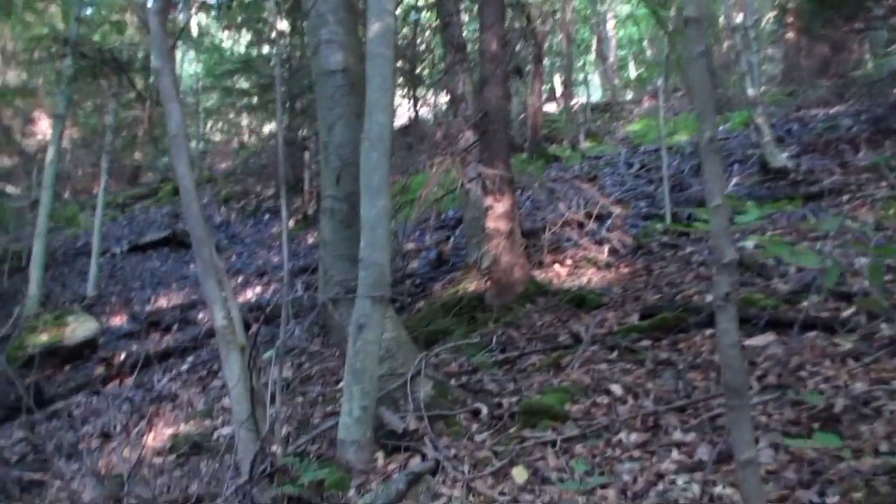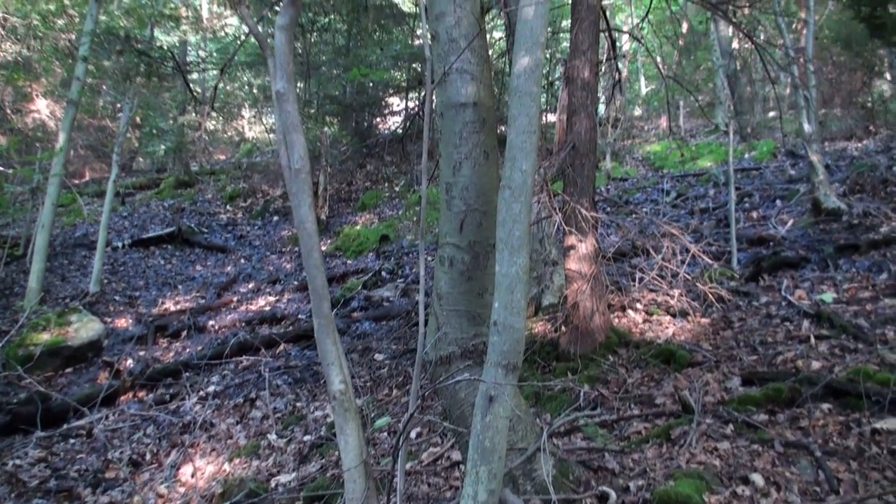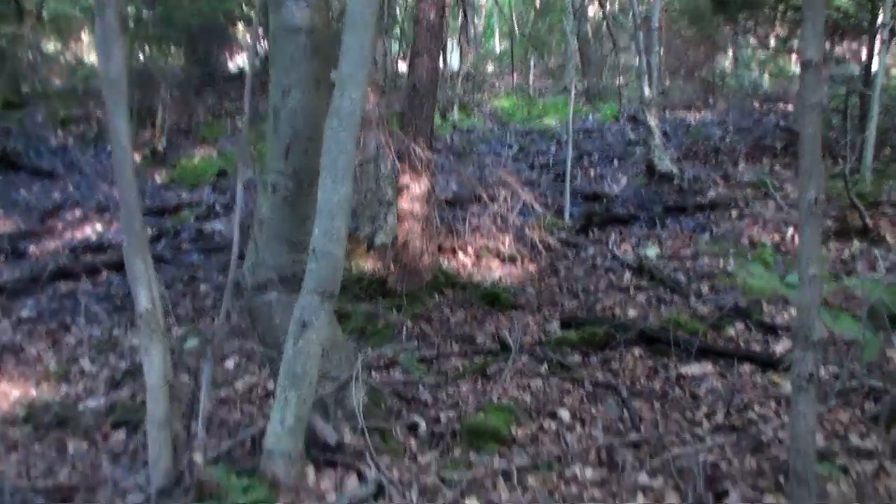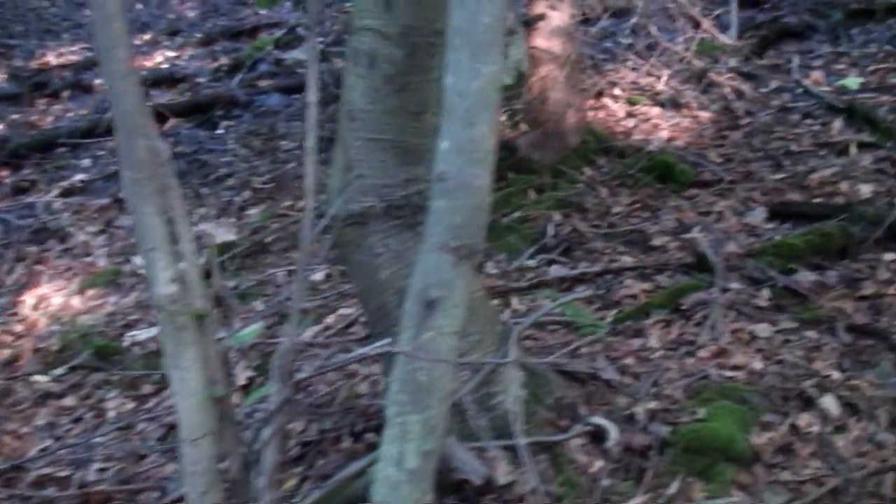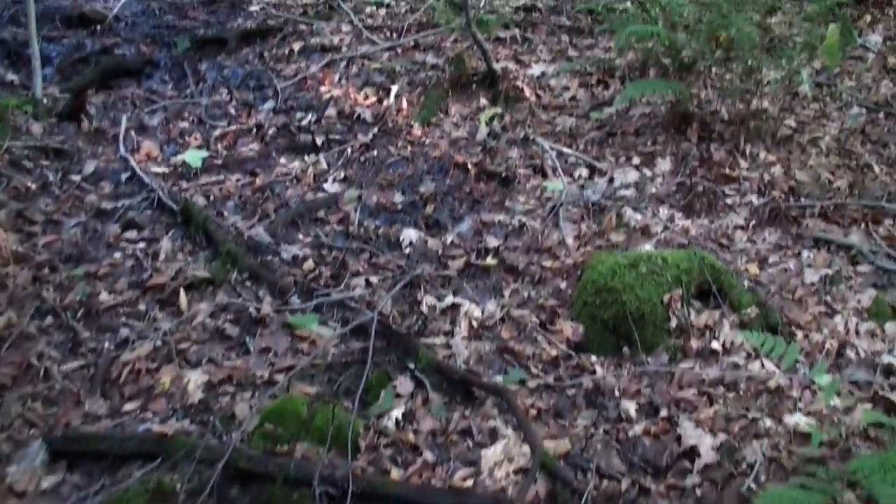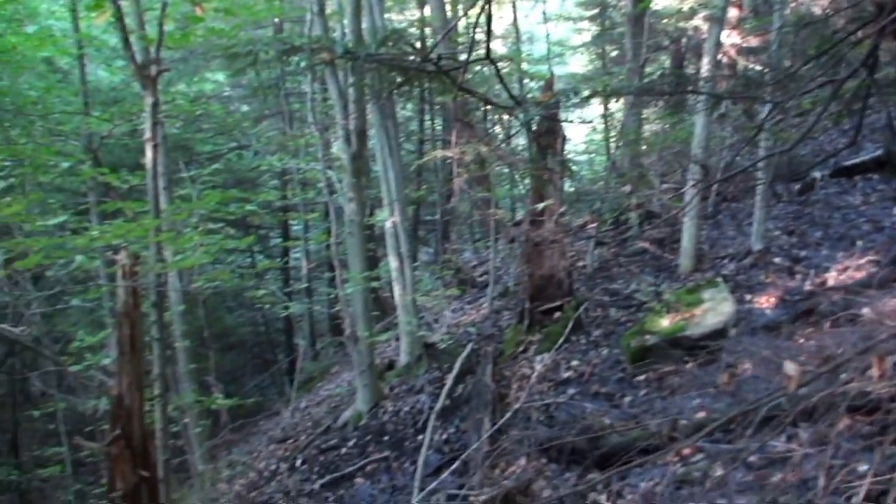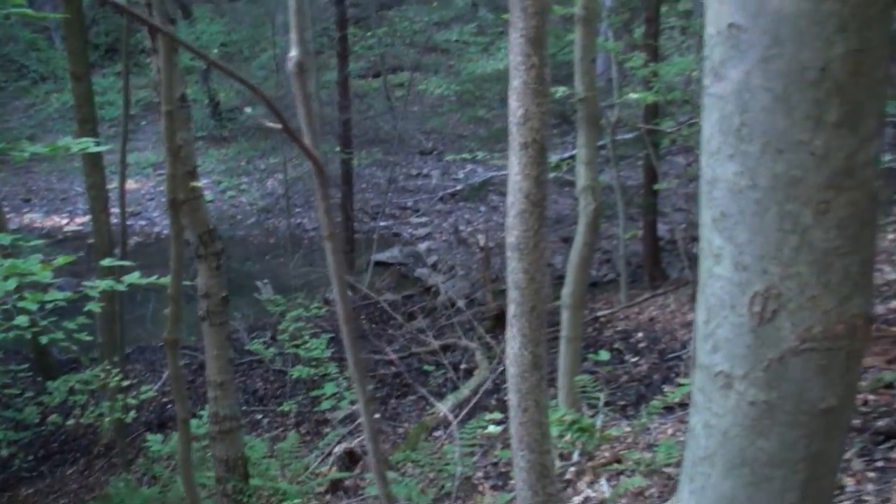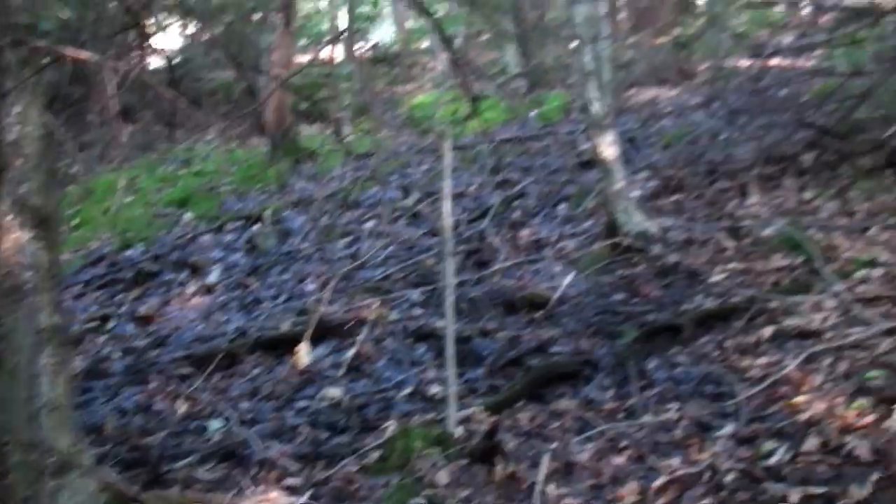Yeah, this is a pretty good spot to look for prints on this hillside, but I've never had much luck with them. I had bear and deer, of course, but it's all wet in here, right above the creek here, all soaked all up through here.